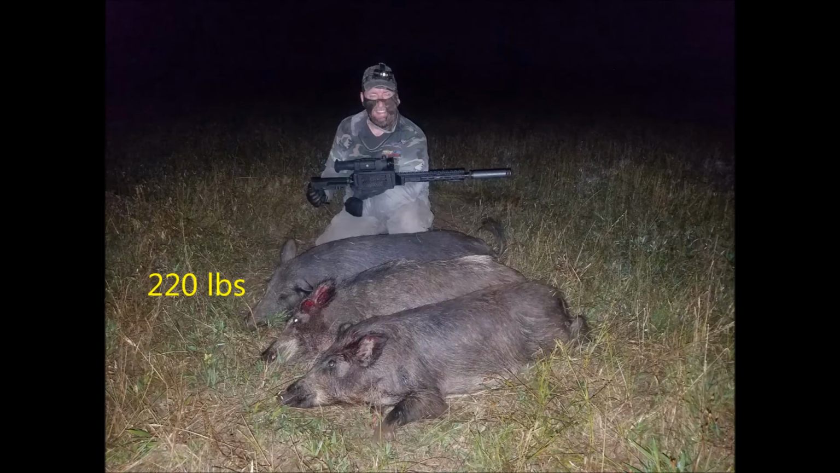All three were sows. The first came in at 220 pounds with a shot through the shoulder that dropped it in place. The second hog at 159 yards was a 130-pound sow. She was shot twice, once in the shoulder, once in the head. And the last hog at 150 pounds was shot 4 times, once in the hind leg, once in the front leg, through the neck, and then through the head.